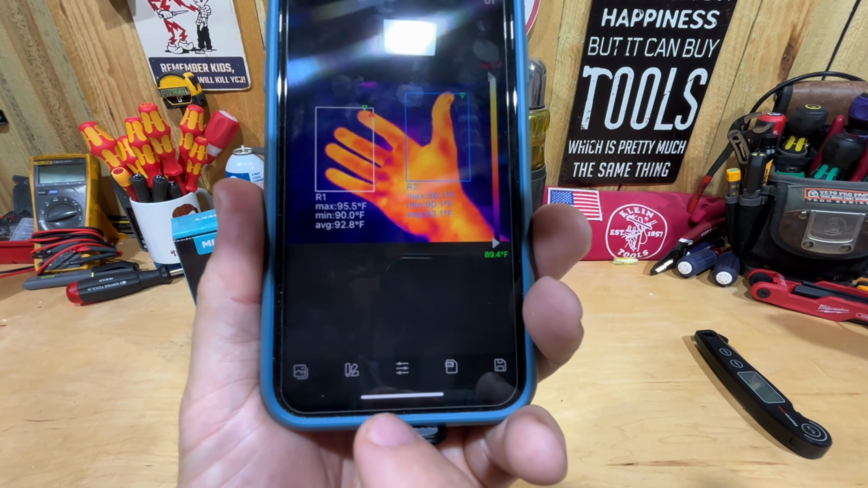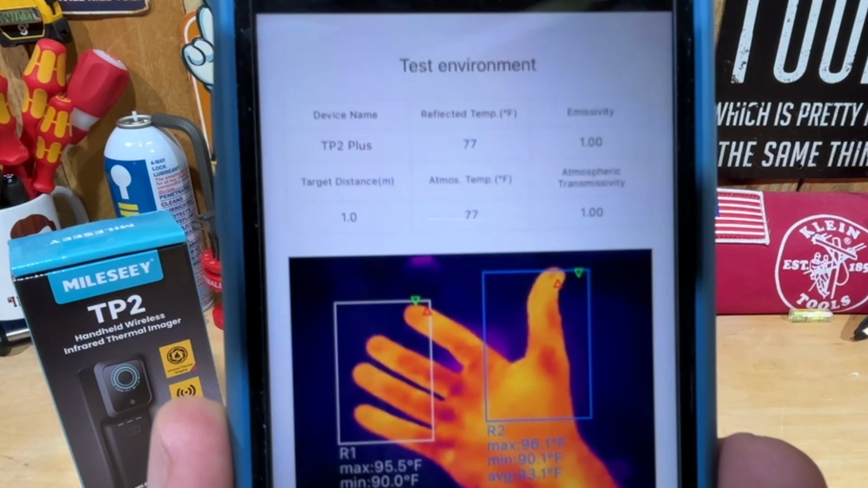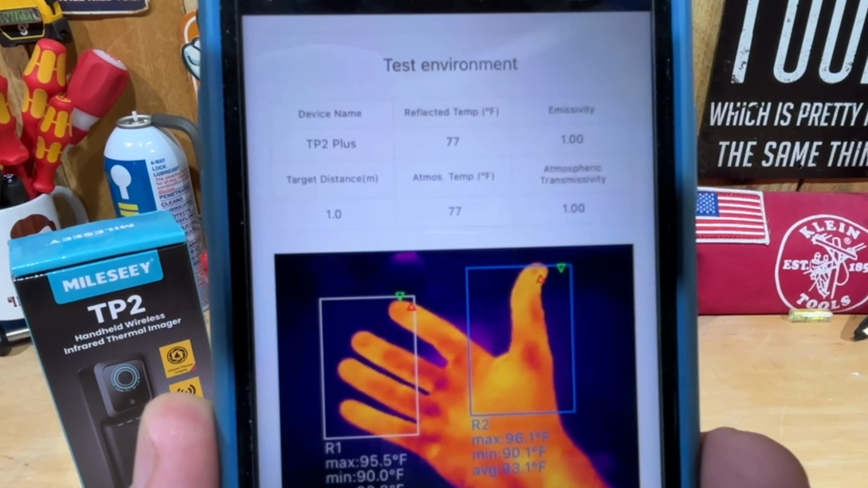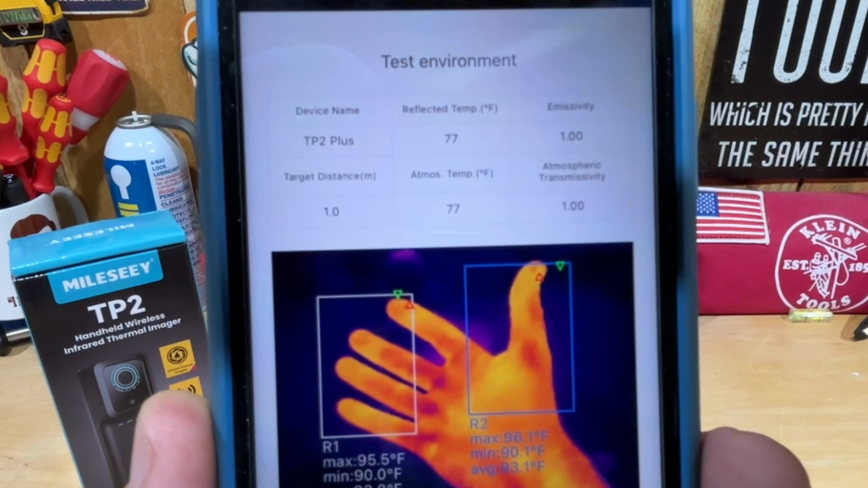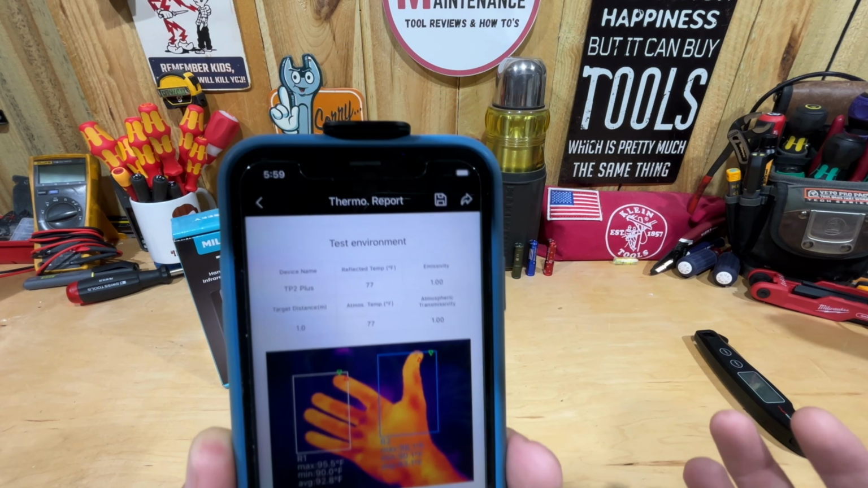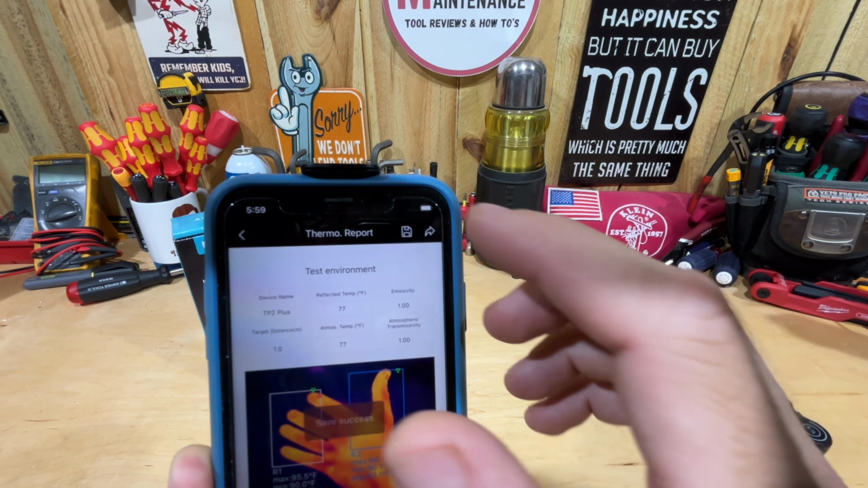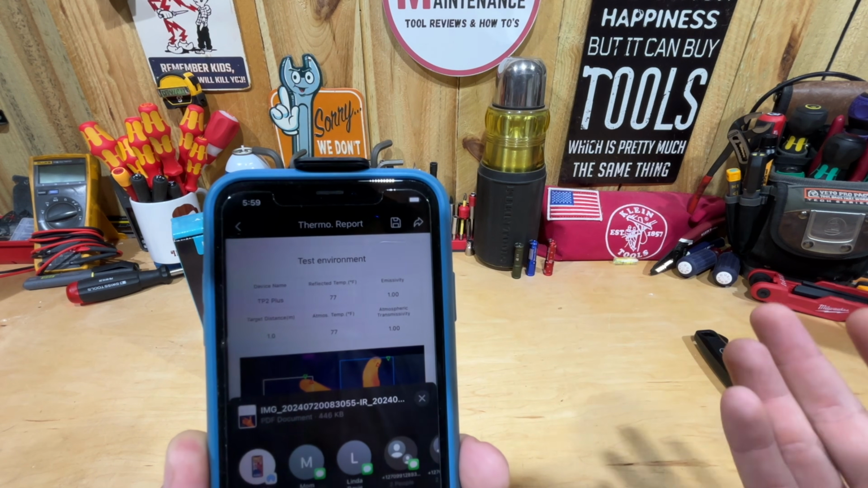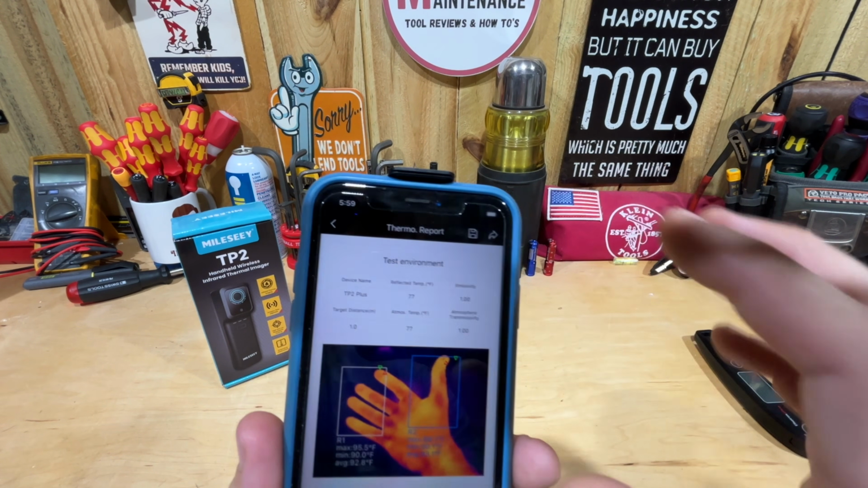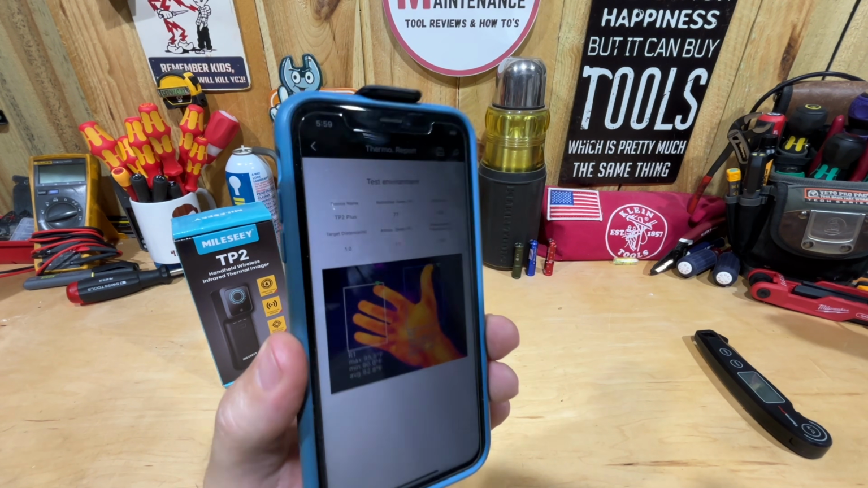And then down here you have a save to PDF file. It basically gives you a small report that you can give to a customer, or maybe you just want to keep it for your own records. You can make notes and things, hit that report. And again, the beauty of a phone to me is I can now hit save. I can save it to the phone. I can also hit share there. I can share it via AirDrop. I can text it to someone, whatever it might be. Again, to me, that's the biggest bonus of having it on your phone.